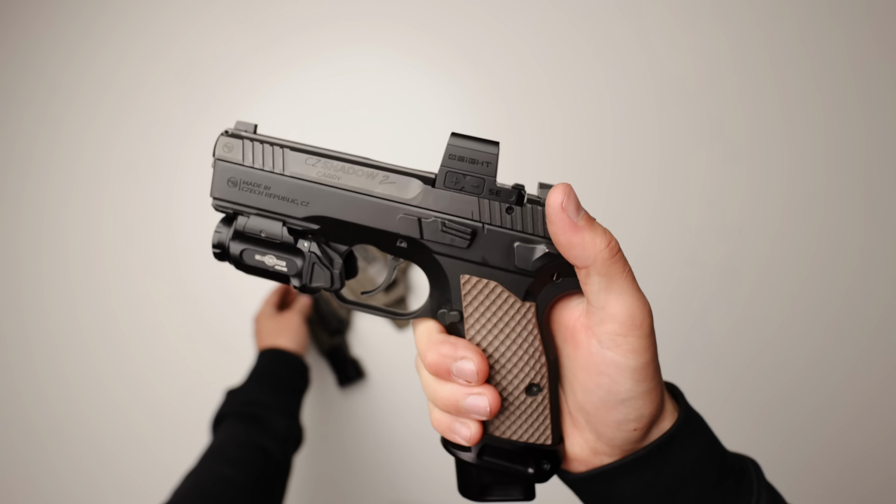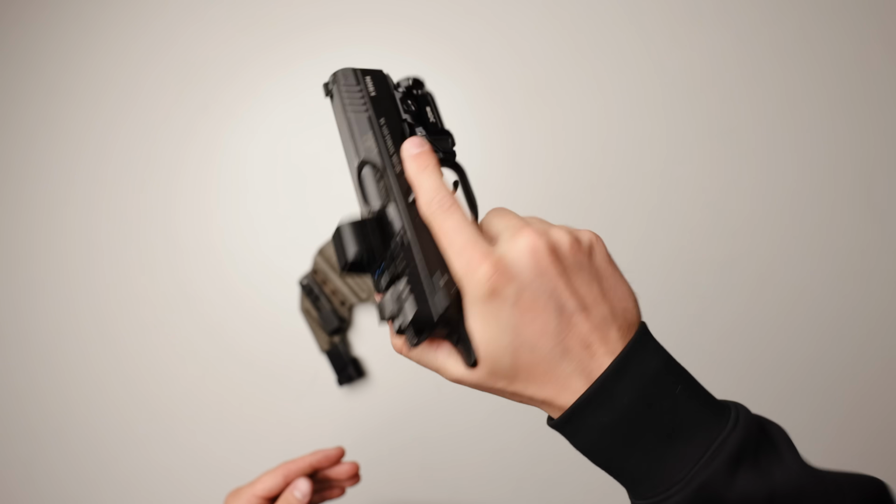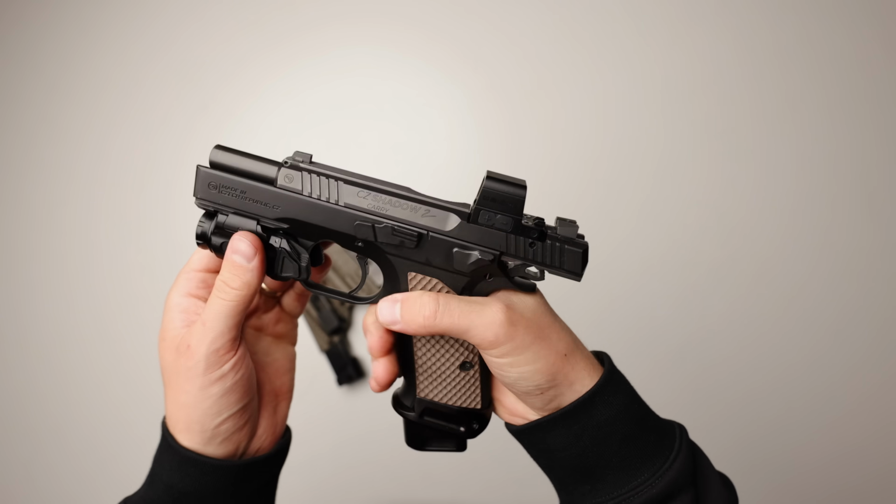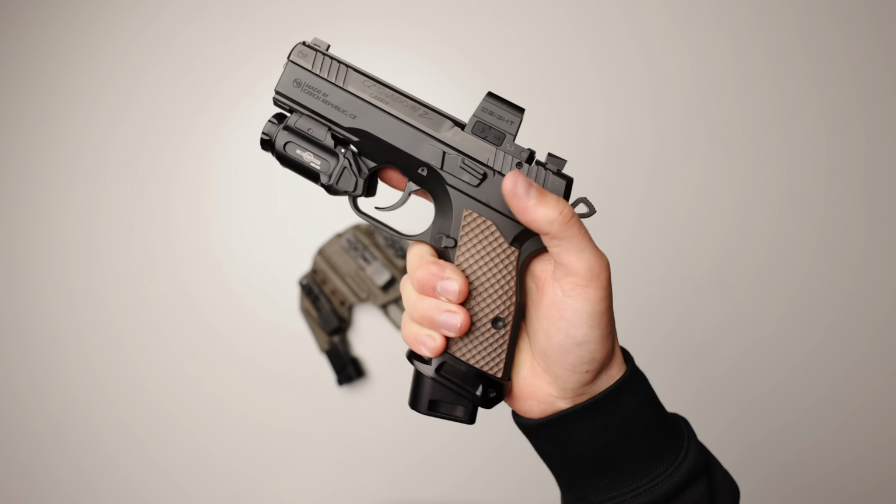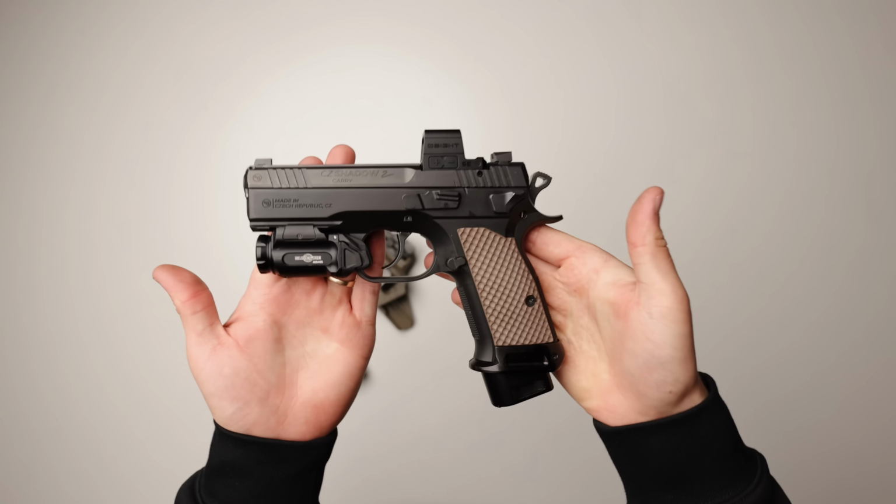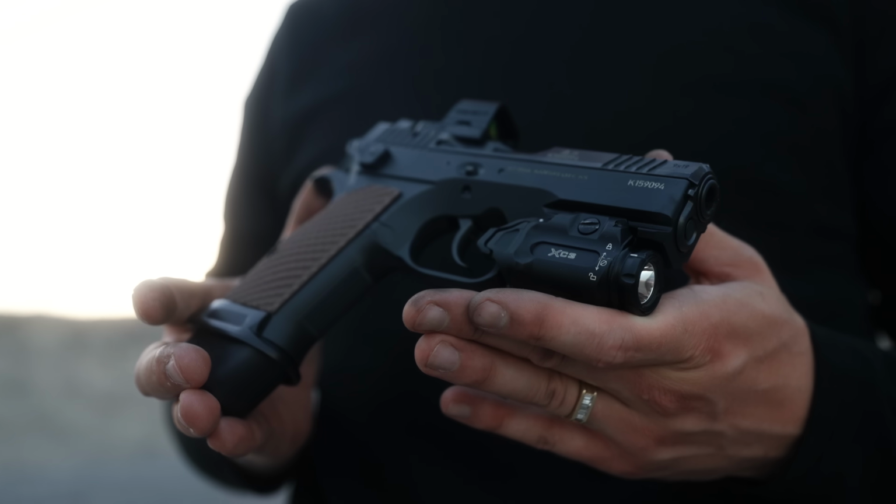The experience shooting this setup is phenomenal. I feel like it's just one of those setups where I trust it. I know I can hit my target. I know it's reliable. It's just solid overall. The full metal frame is well weighted. It feels really good in the hand, and it adds to its overall quality. I honestly get why people like these so much. I've really enjoyed having this in the EDC rotation, and I'm absolutely going to continue to throw it in every week. I'm going to be training with this setup a lot moving forward.